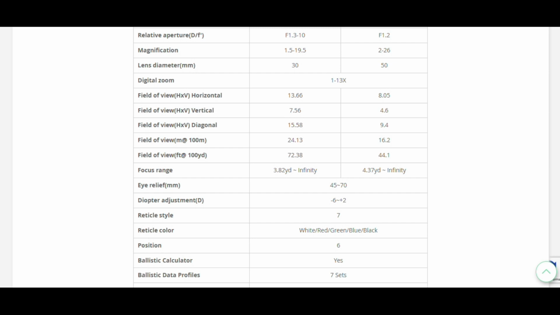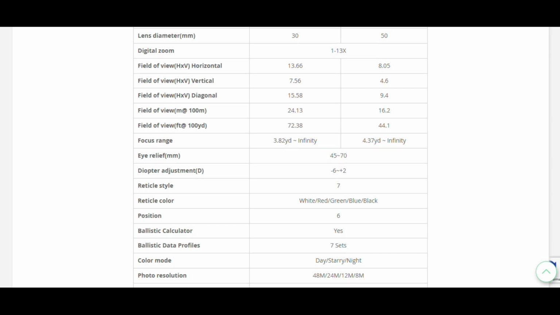So maximum difference in field of view at 100 yards, 72.38 with the 30 millimeter and 44.1 with the 50 millimeter. So obviously there's a little bit of difference in that. I guess that's to be expected.